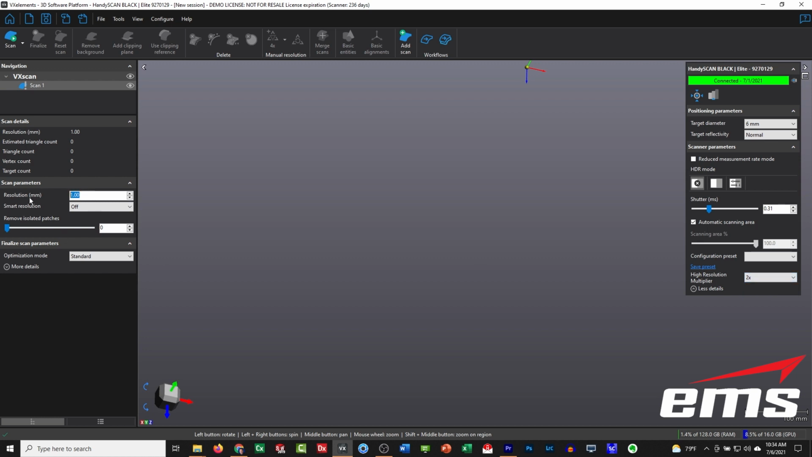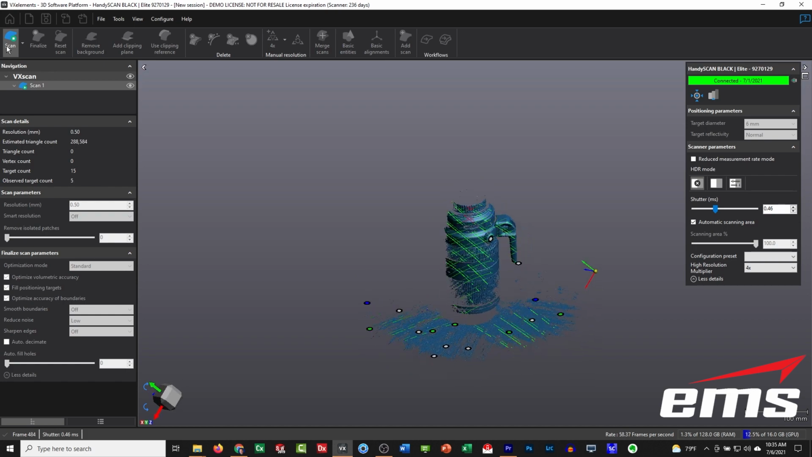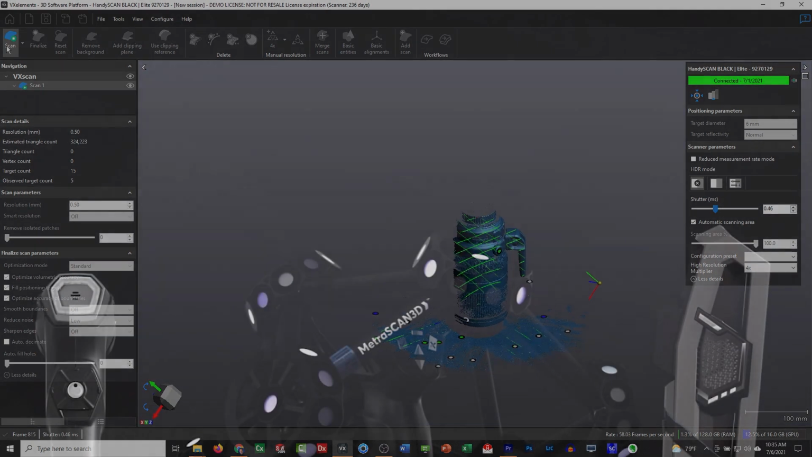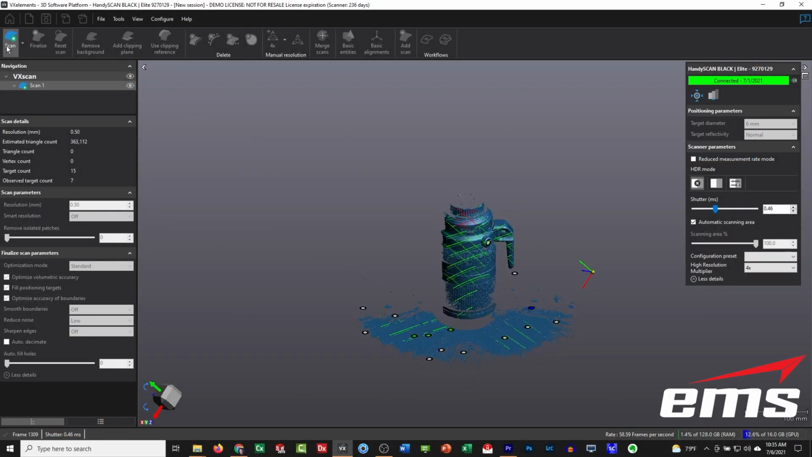So let's set it at 0.5. And let's set our multiplier to 4x, okay? And we'll do our normal scanning, so nothing will change. Just turn our shutter up a little bit. And we'll go ahead and start scanning. And then at any time that we want to invoke the smart resolution mode, you're going to select a button on the scanner. And it'll depend on the scanner. On the HandyScan Black and the MetraScan Black, it's a double tap of one of the buttons. And then on the GoScan Spark, it's pushing 2 buttons at one time.